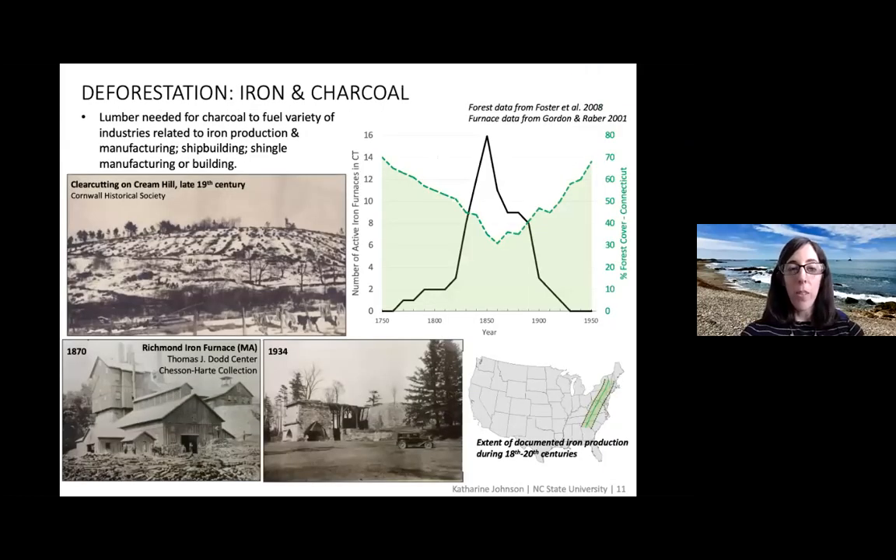One of the other processes that's not really talked about a lot, especially in Connecticut, is the iron industry. Northwestern Connecticut was called the Salisbury Iron District, and iron ore was discovered in that region in the 18th century, and it was settled, but there was widespread deforestation in northwestern Connecticut to produce charcoal to fuel these furnaces.